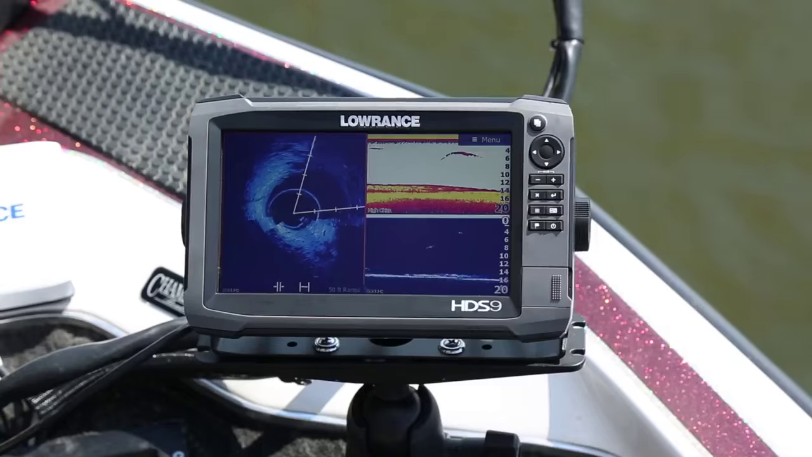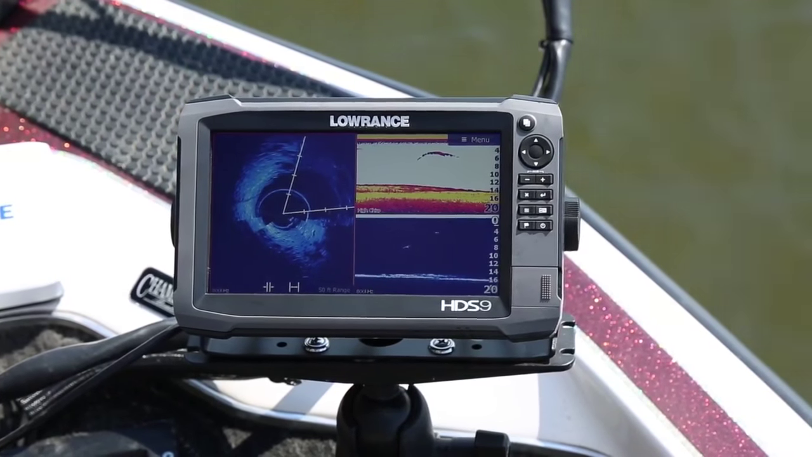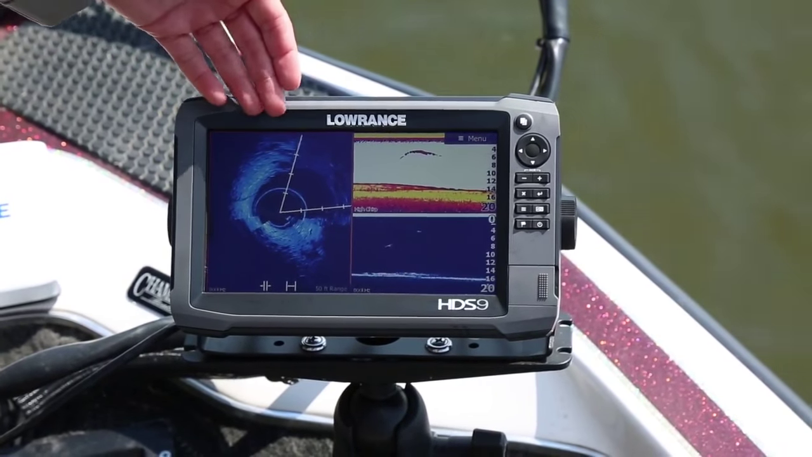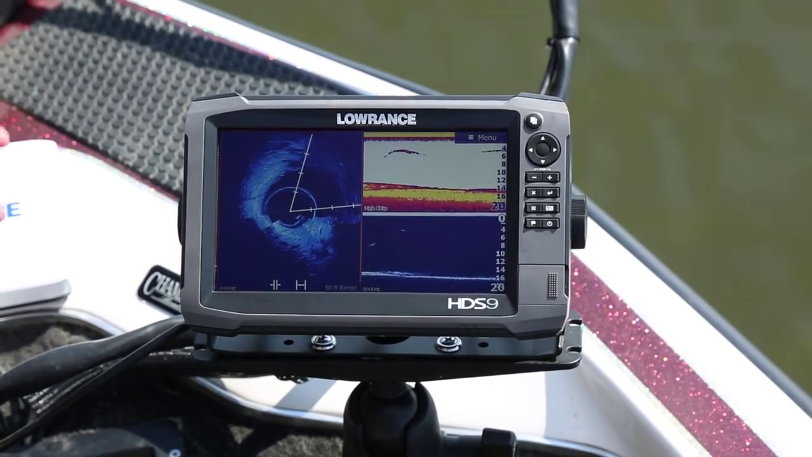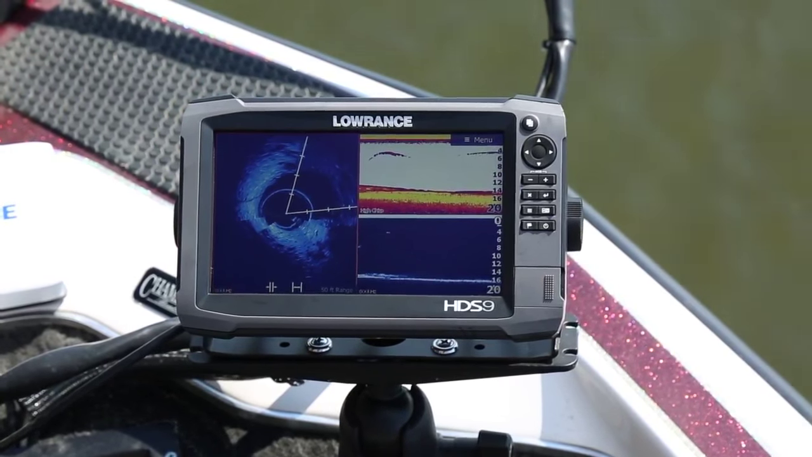So the way I like to run SpotlightScan is in a 3-panel split. So I put the SpotlightScan in this area, and then I have my chirp sonar and my downscan. And this all comes out of the SpotlightScan transducer.